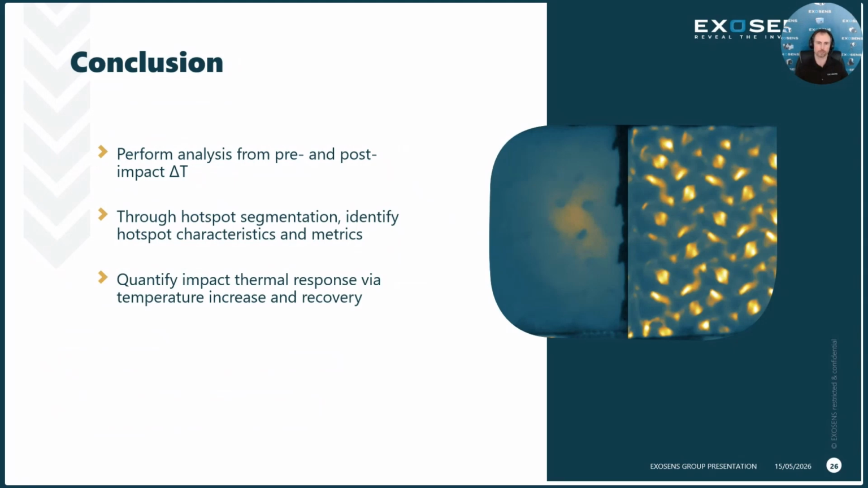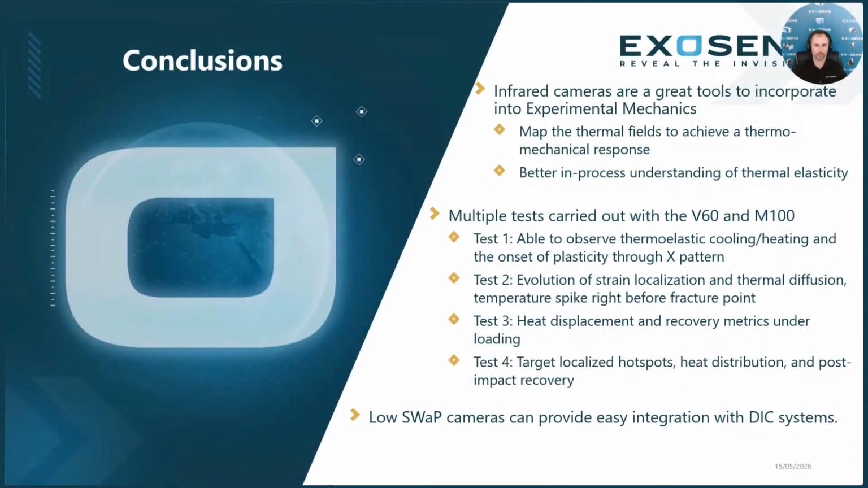So thank you for bearing with me during this webinar. I know there's a lot of information there and analysis of several different tests, but I really just wanted to give an idea of how we can use these cameras to resolve what's going on thermally within different materials and different experimental mechanics applications. So infrared cameras are great tools to incorporate into experimental mechanics. They can help map thermal fields, capture thermomechanical responses, and give us a better in-process understanding of thermoelasticity.